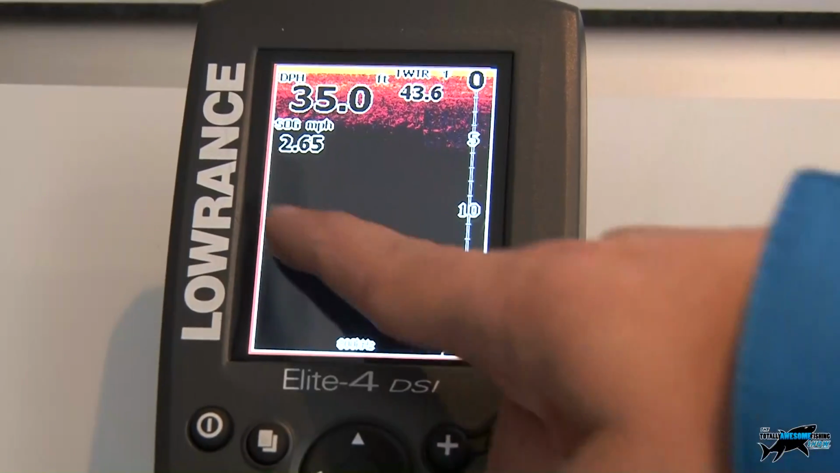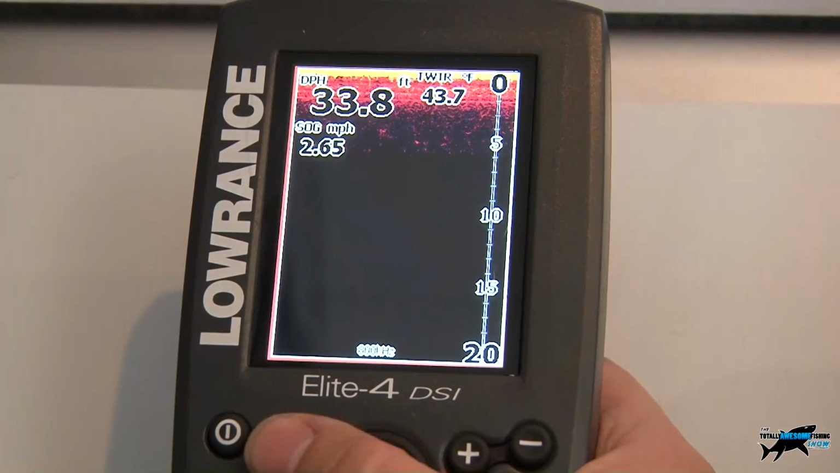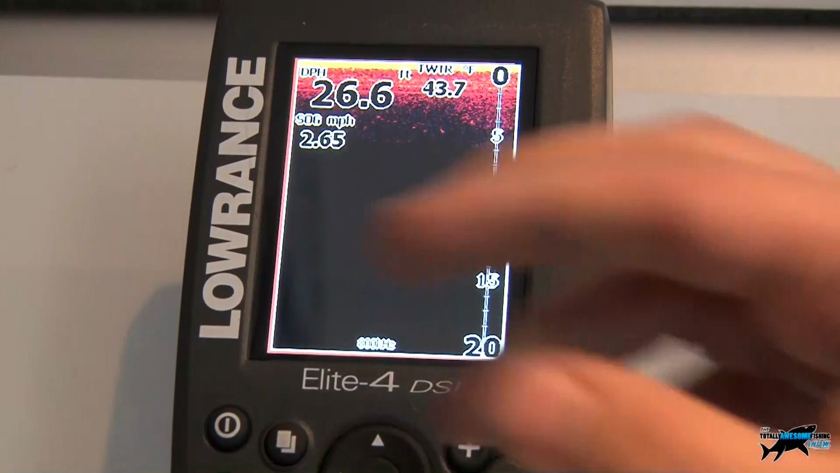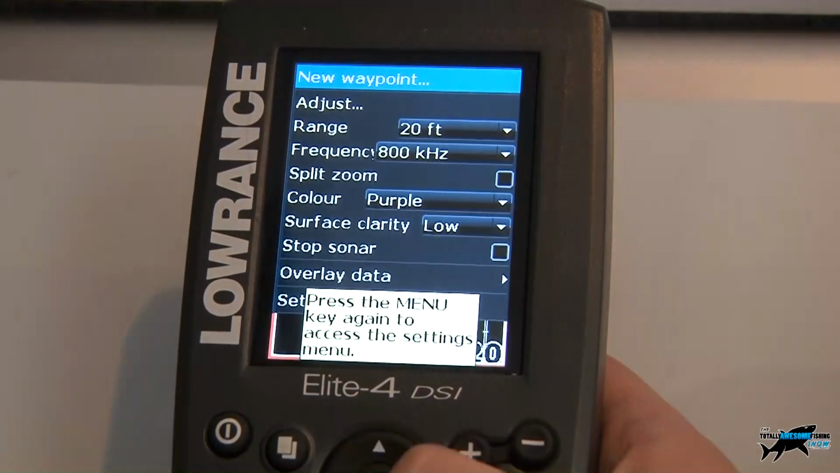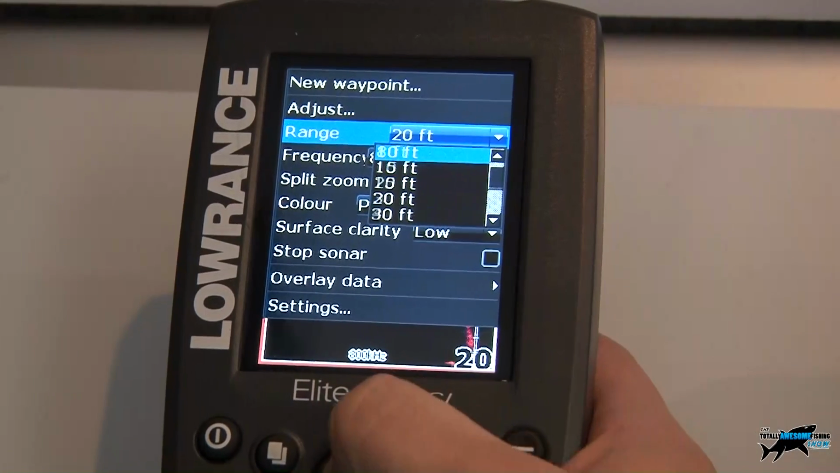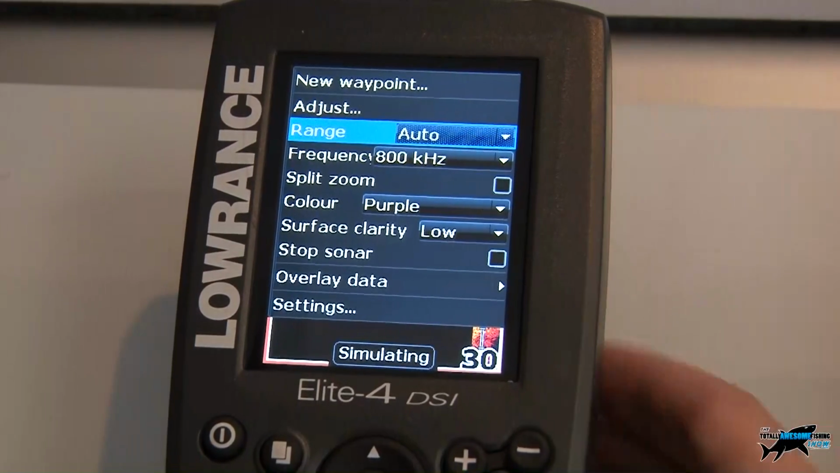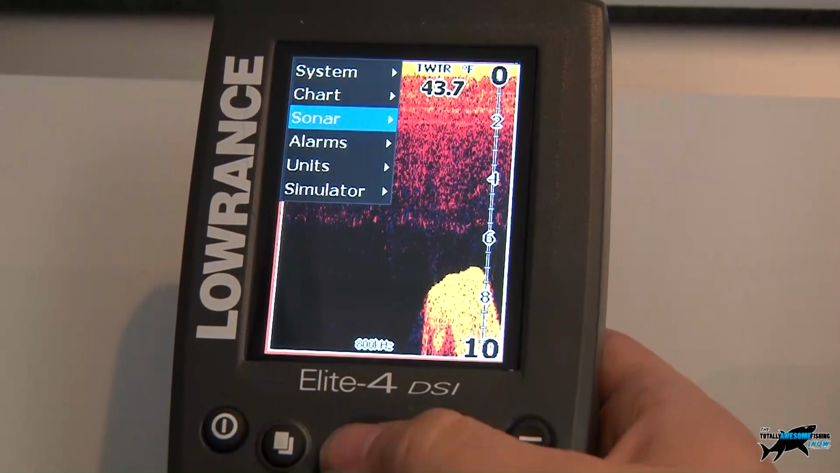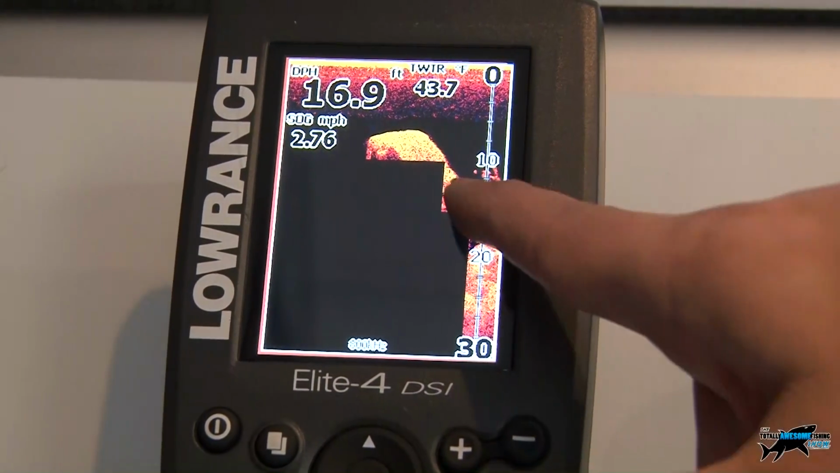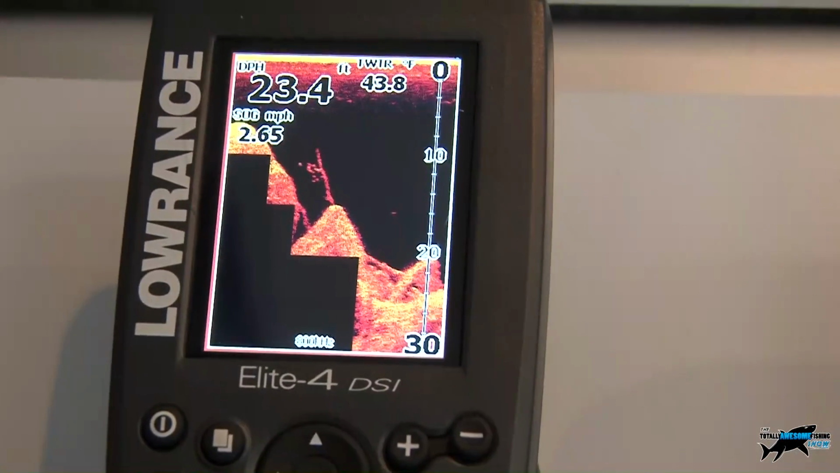So any fish that were sort of in the mid column as such would show up there, so shoals of mackerel and things like that. And then if you wanted to just focus on the full lot and see the definition of the seabed, then again we just generally keep it on sort of auto or something like that. So we should have an auto setting hidden away here. And then that will automatically adjust, so as the depth of water changes, that will start to go up and down. So we can see here, as the bottom starts to drop away, that the range is constantly changing, so that's now changed to 30 foot. That's all on automatic like that, yeah?